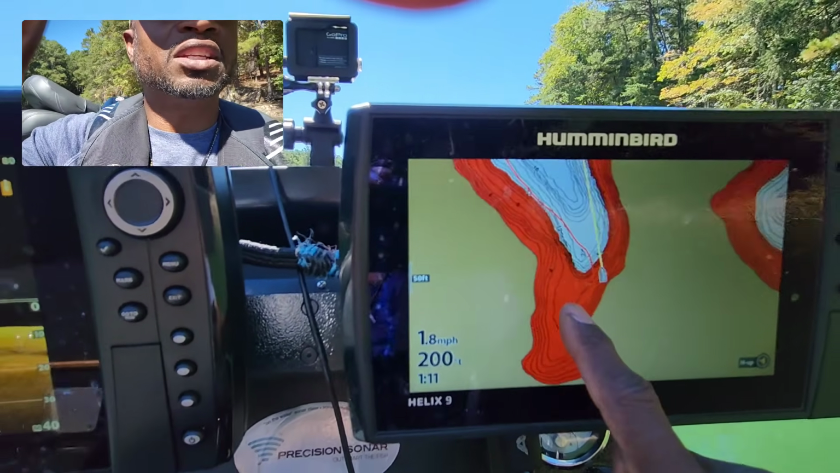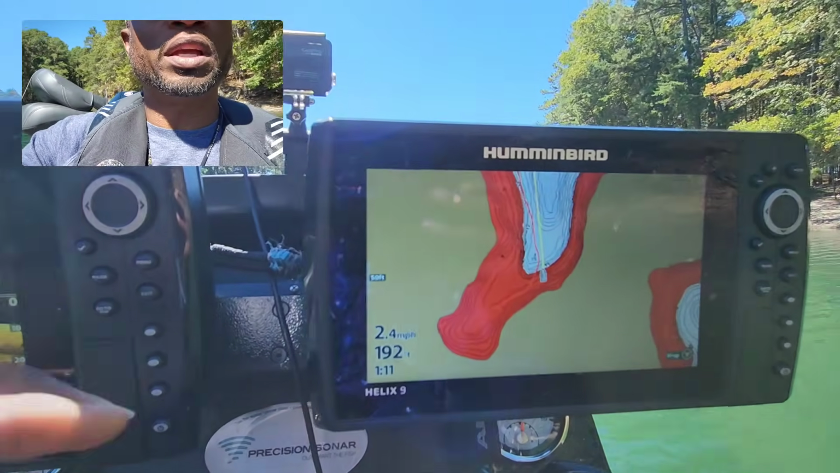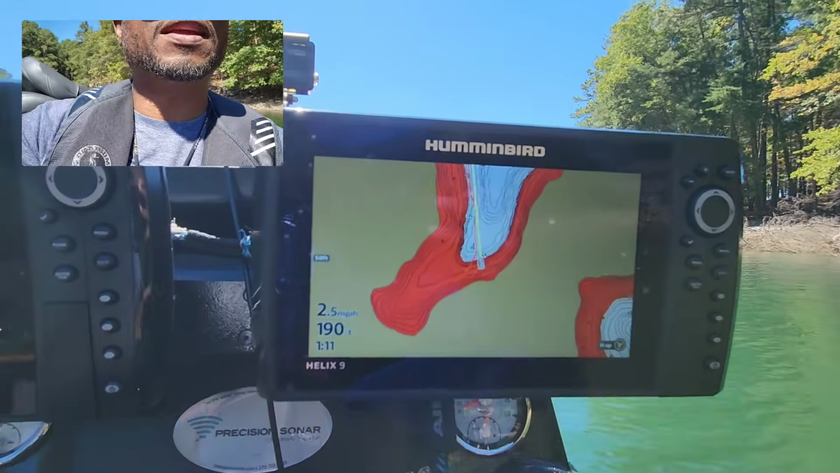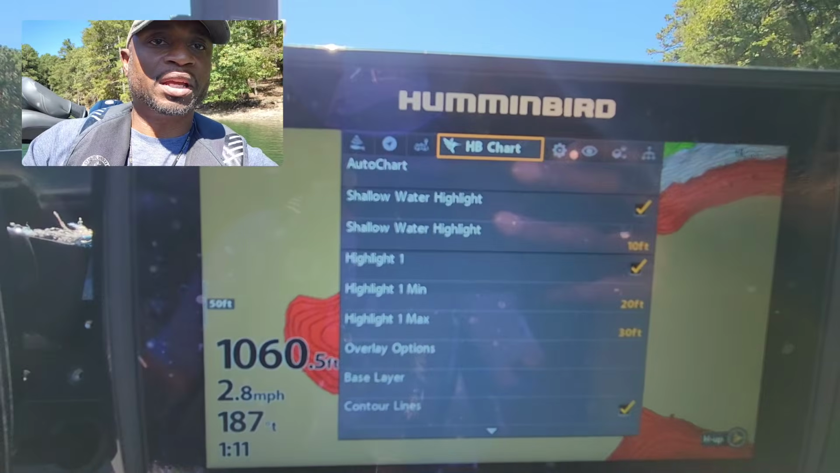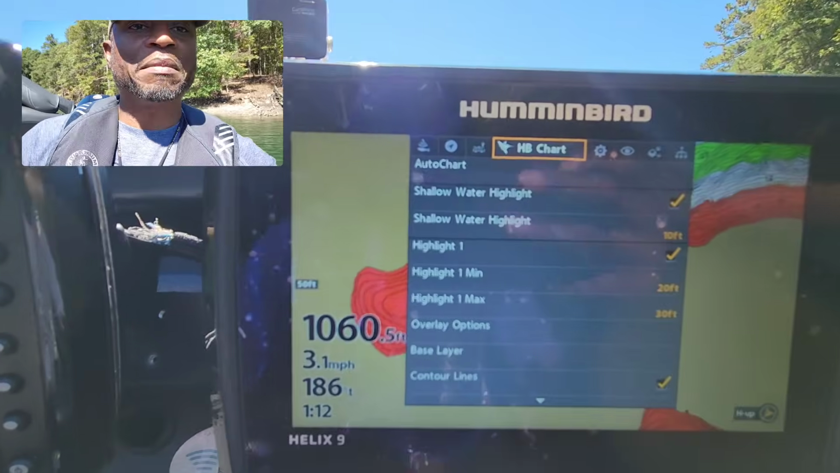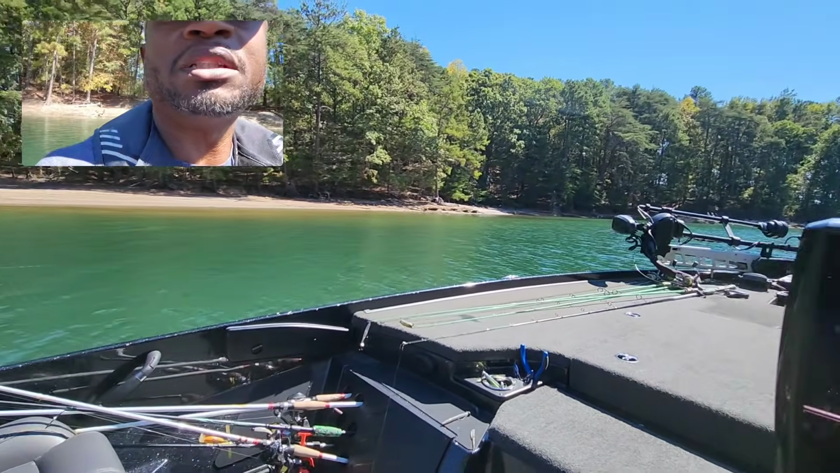Anything that is 10 feet and shallower is going to be red. I have that green area set to anything, I believe, 20 to 30 feet. Let's see, we can go ahead and pull that up real quick. There is that screen, and this is my Humminbird LakeMaster chip. So that's what you're looking at right here. All right, so let's go ahead and take a look at what we're going to be scanning today.